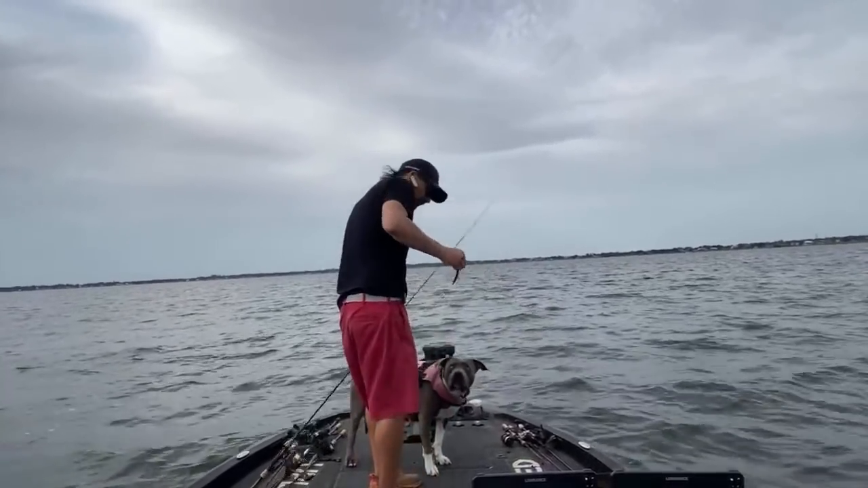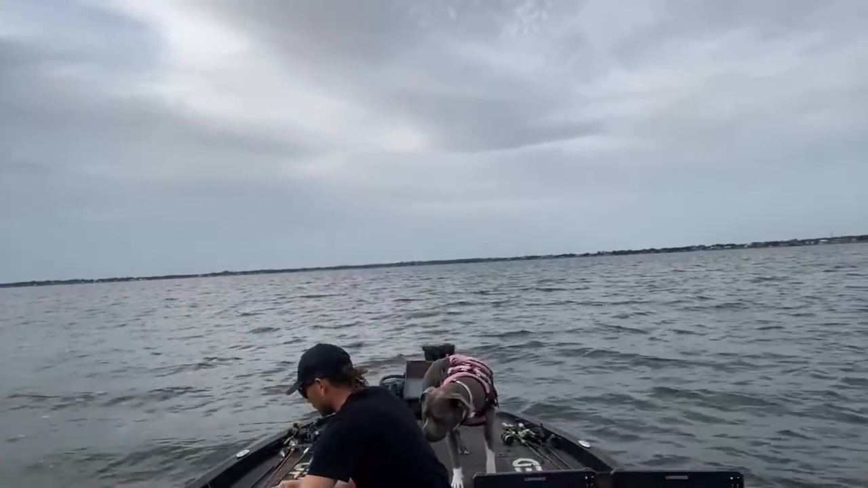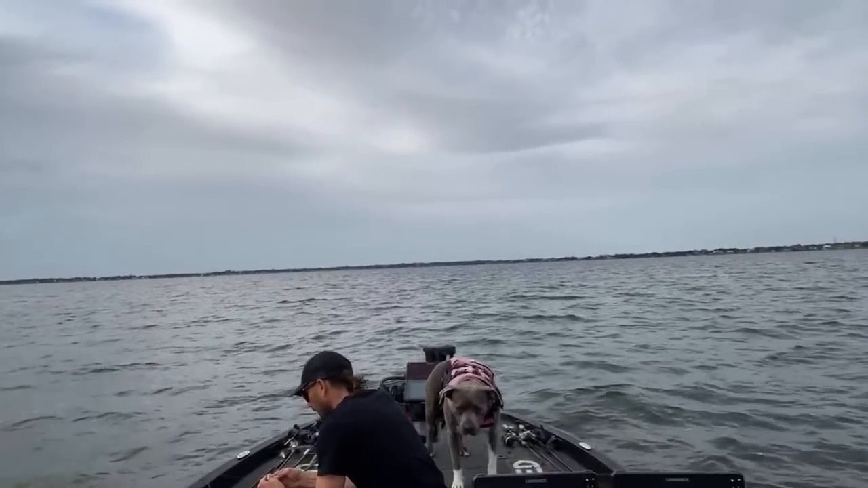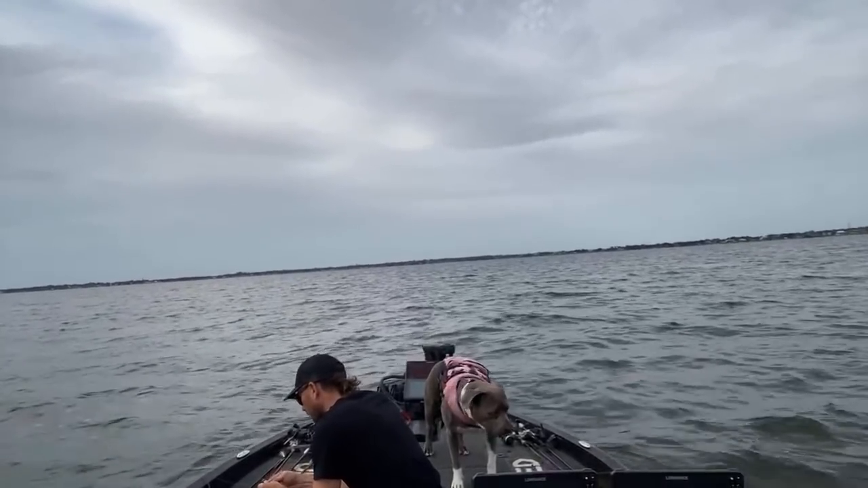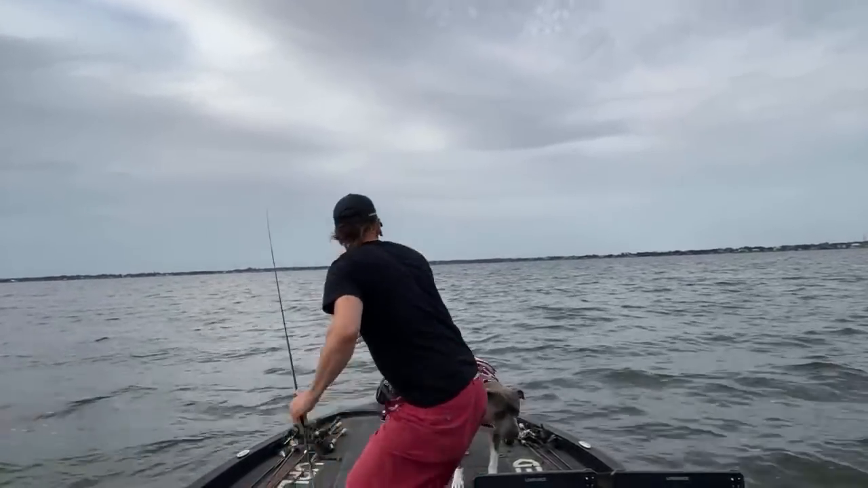For some reason, dude, he doesn't like when I do this. He loves licking the fish, but when I put the fish in his face for him to lick, he ain't about it. It's almost like he wants to hunt it down and get it himself. Or something. I don't know what his deal is. You're weird with the fish. You know what I mean?